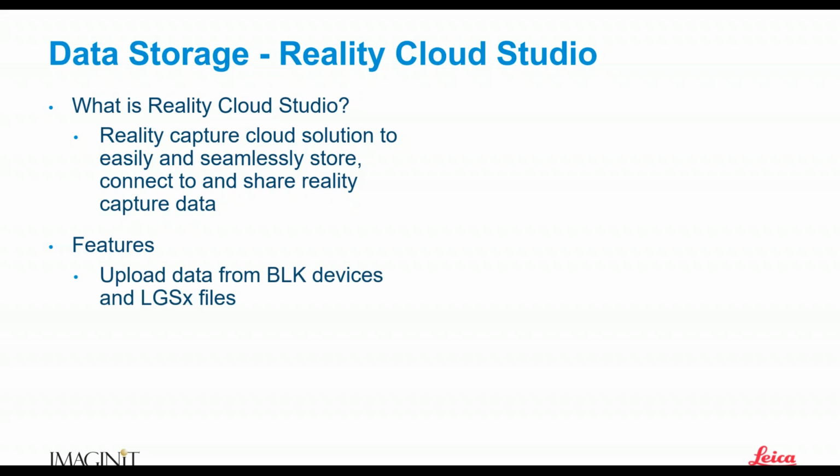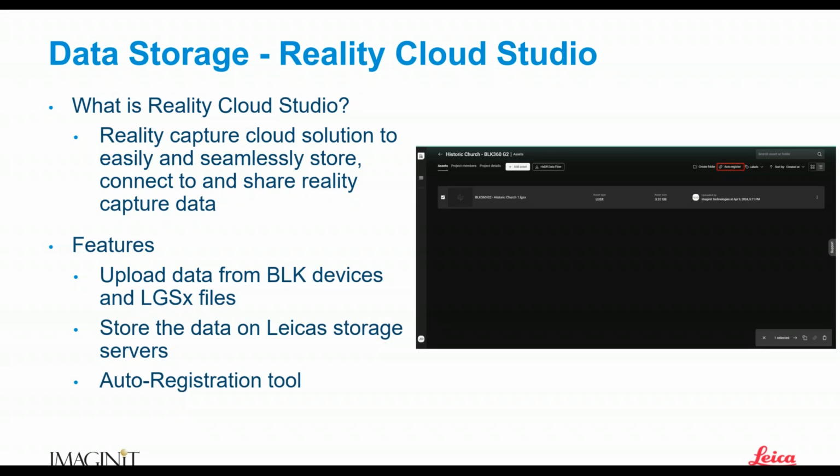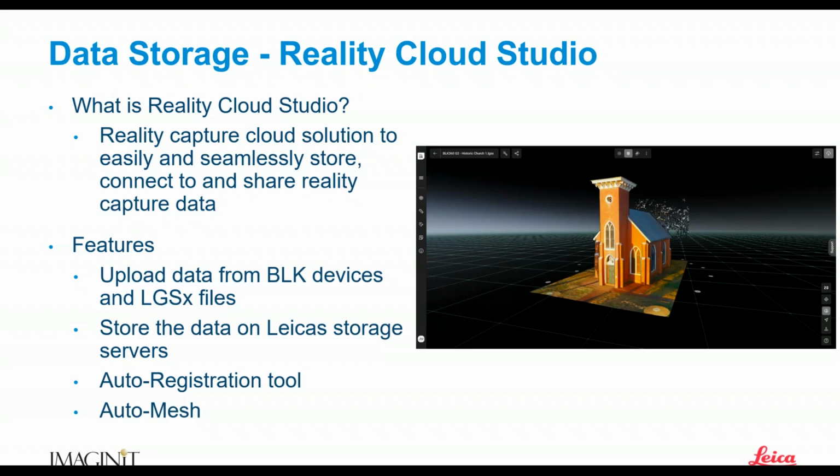Some of the features, we can upload data from BLK devices and LGSX files. That data gets stored on Leica's storage servers. Leica has an auto registration tool, which will register some of your data for you. And then they also have an auto meshing tool that takes your data and turns it from point cloud data into a 3D mesh, which is what you're looking at here.